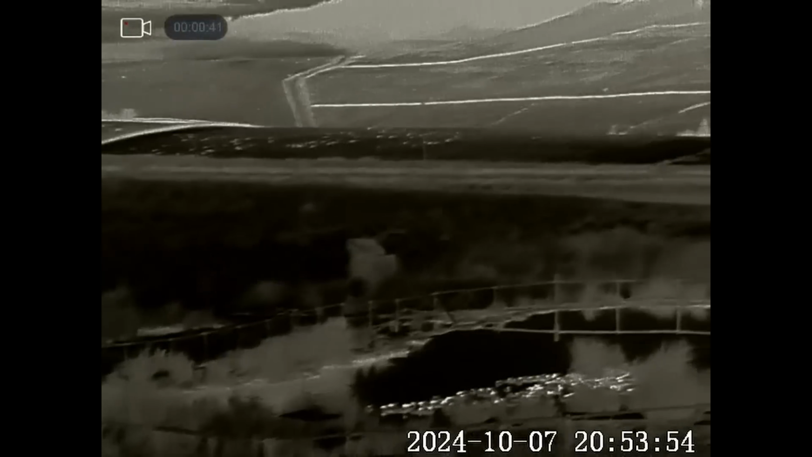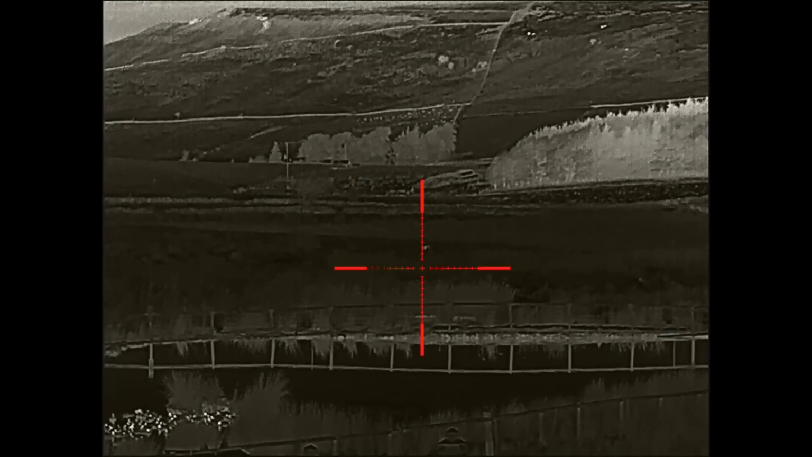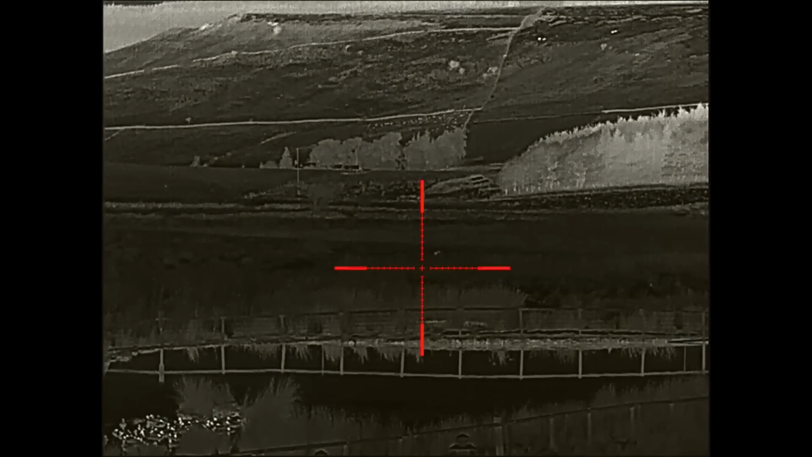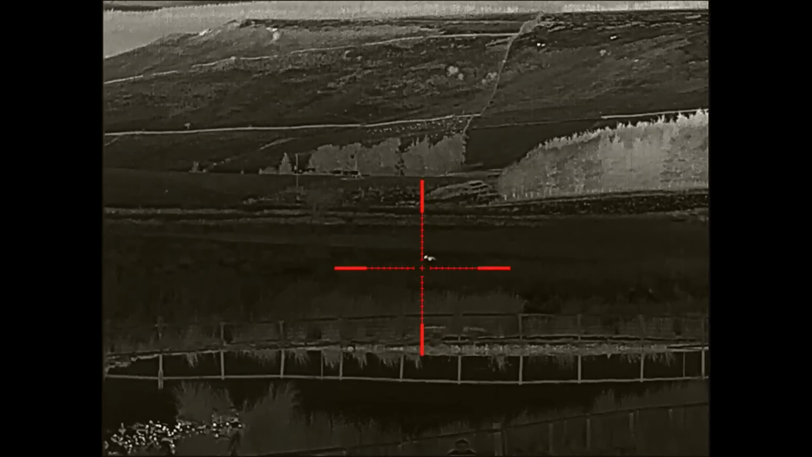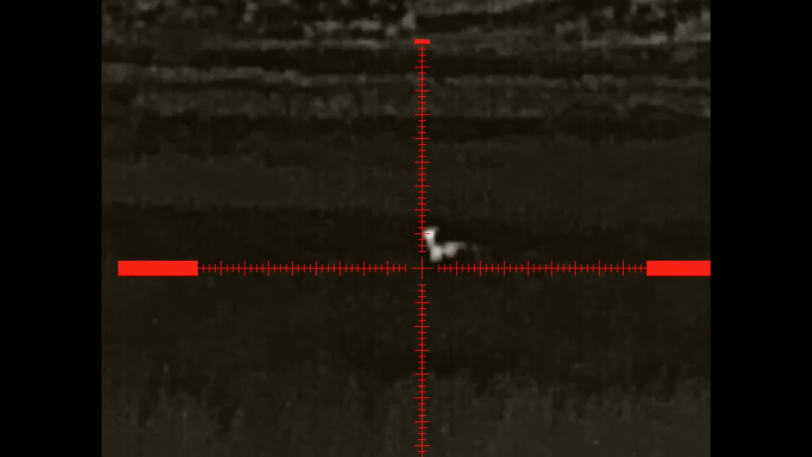And then, lo and behold, getting on for 9 o'clock, which seems to be the foxing hour for these lot, we get a fox appears. Right, you can just see this one making its way up through the rushes. It's having a good sniff about there. I think the wind's in our favour though.